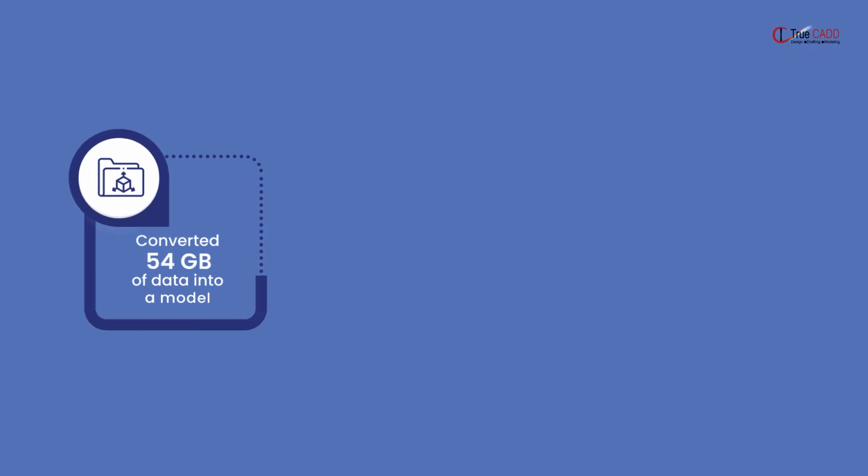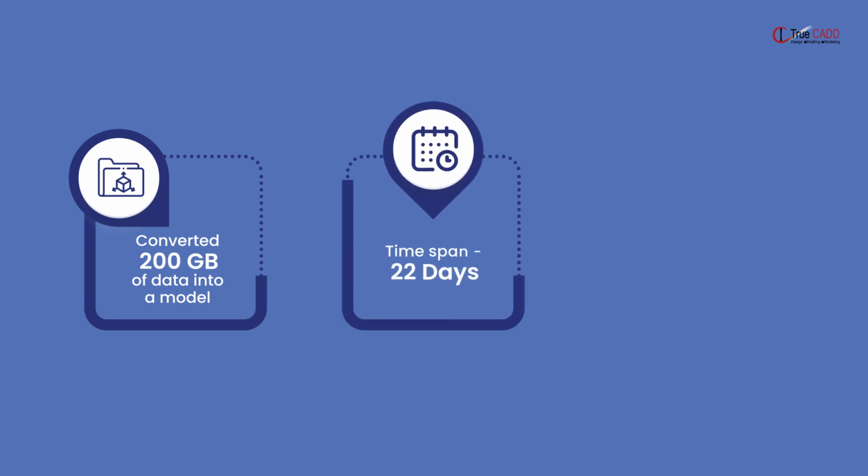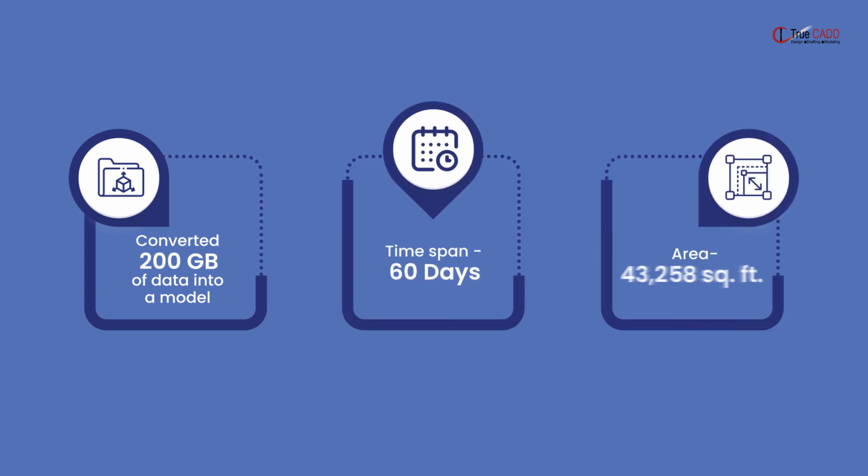The project involved converting over 200 gigabytes of point cloud data into an accurate BIM model within just 60 days. Spanning 580,000 square feet, the monument's model required exceptional attention to detail.